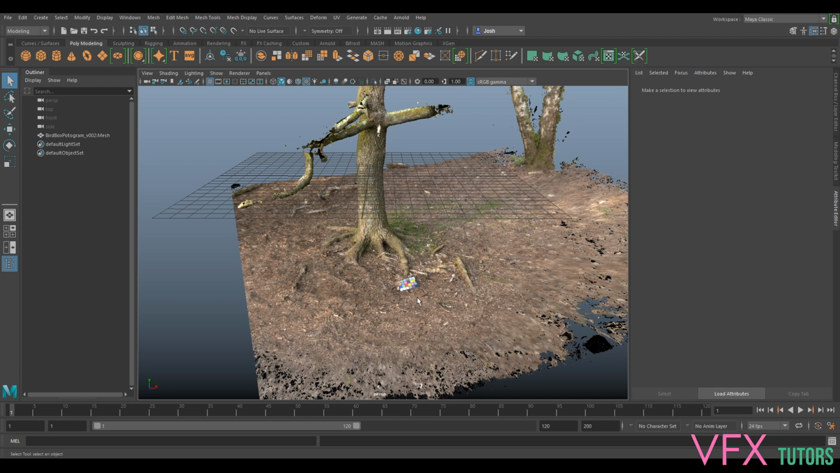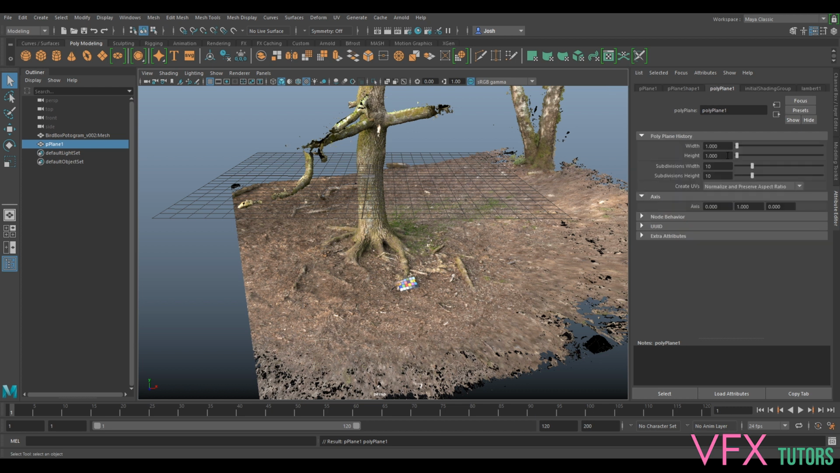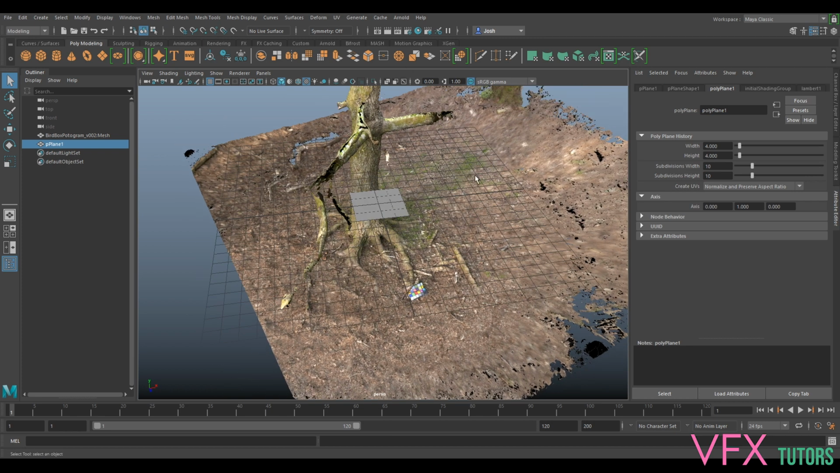You can use the measurement tools, but I find it easier to simply make a plane, and I'm going to change this to 4 by 4. Now that's 4 centimeters by 4 centimeters.